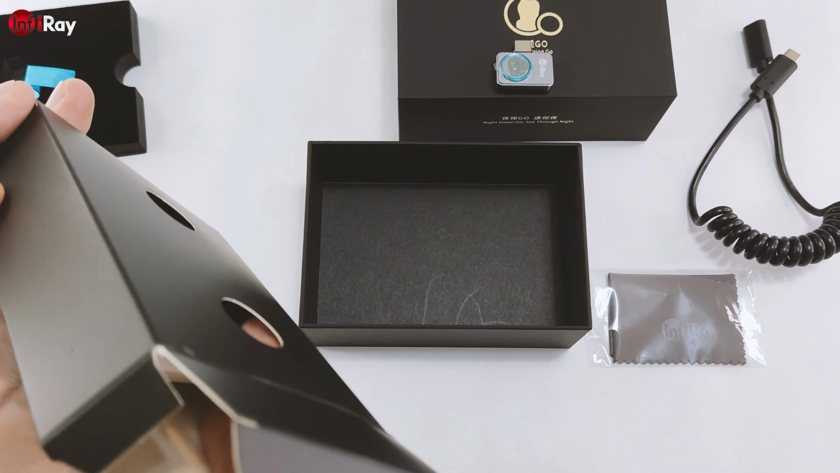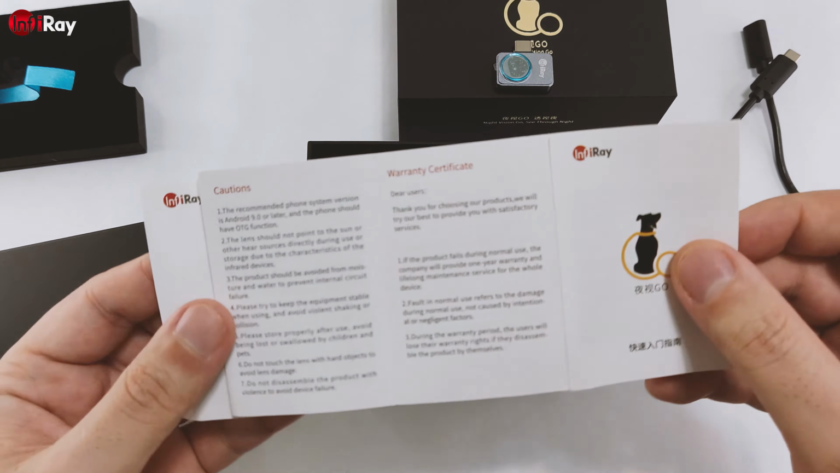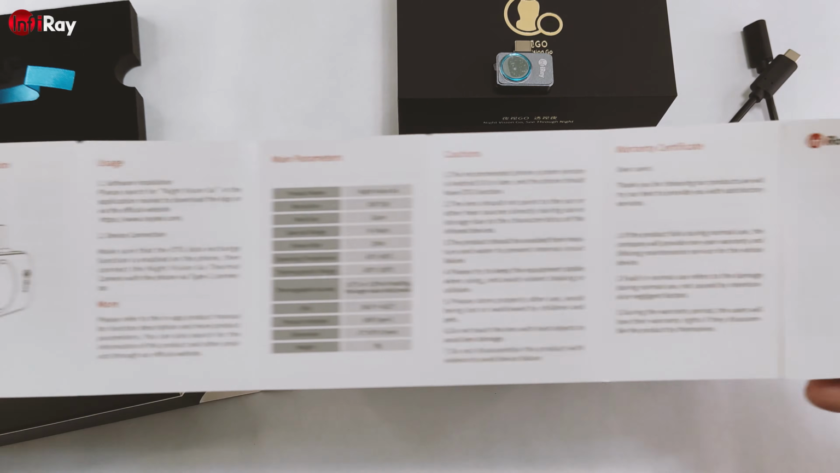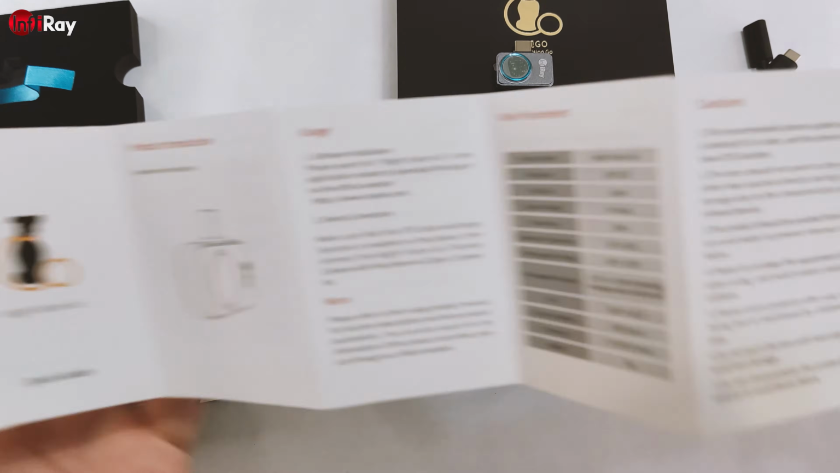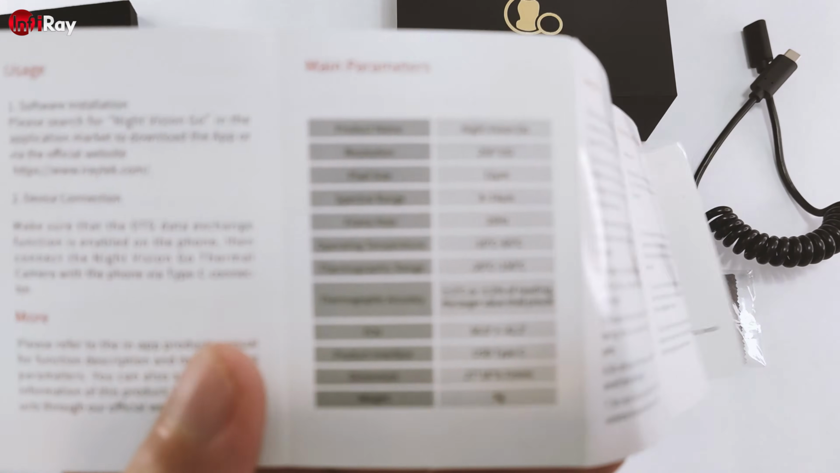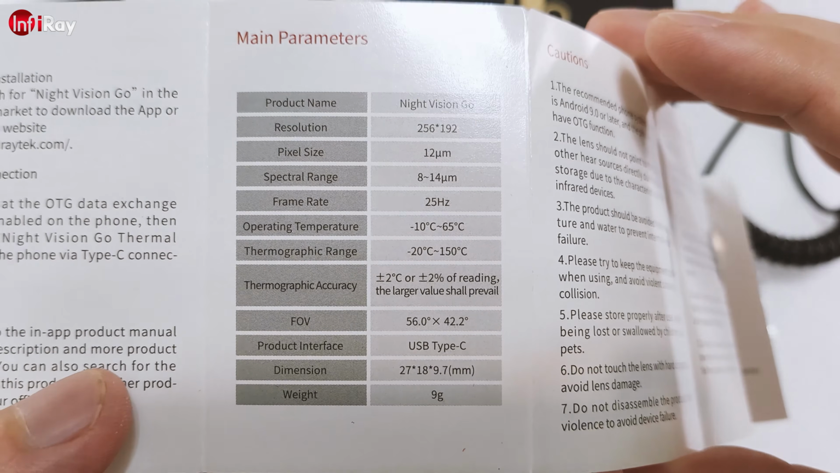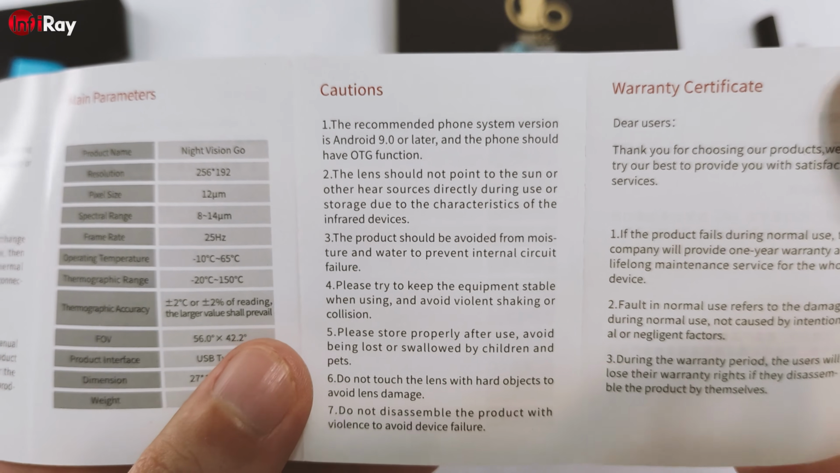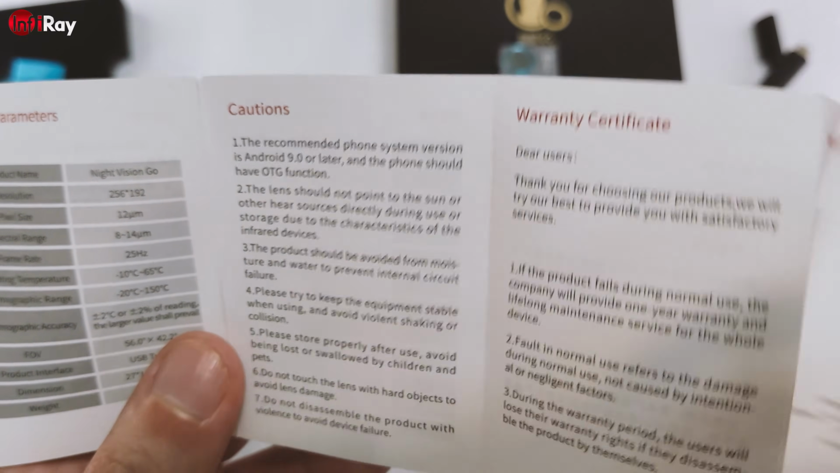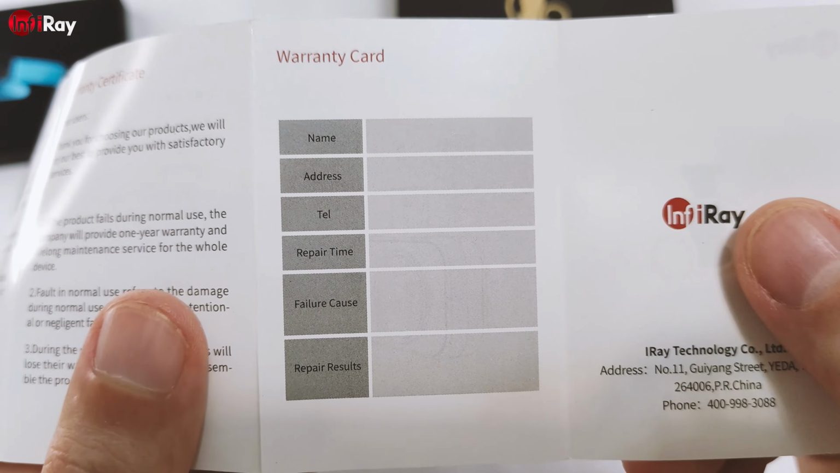Further down in the box we can find the renewed user's manual, which is quite detailed, including specifications and some cautions, user tips and instructions, and I guess the warranty card.